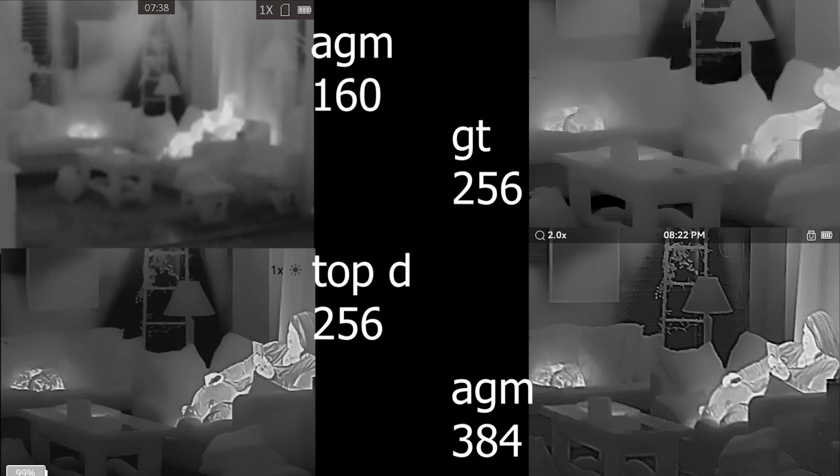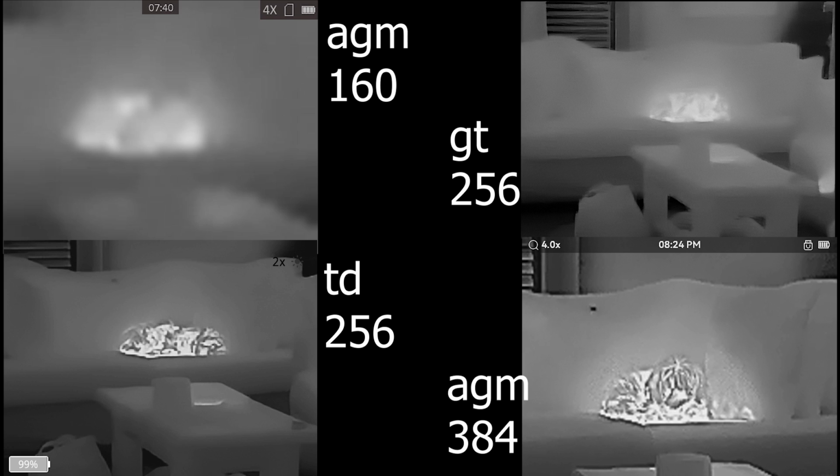This is on each one of their lowest power settings. Remember, on the AGM 384, on mine, 2.0 is number 1. Okay, zoom 2 is 1 because of the ratio on it. And then this next one we're going into, here's my dog. We're zoomed in on my dog sitting on the couch.